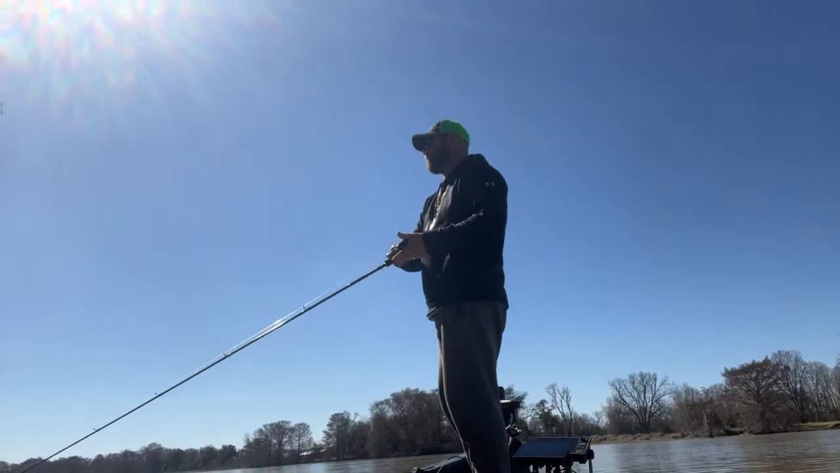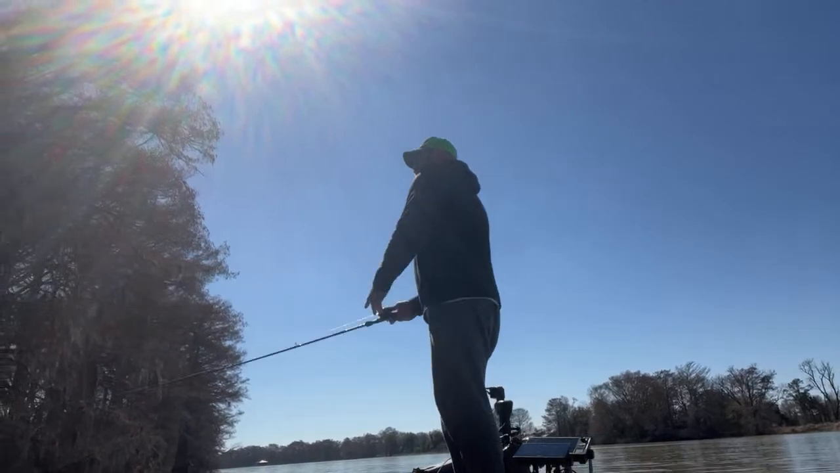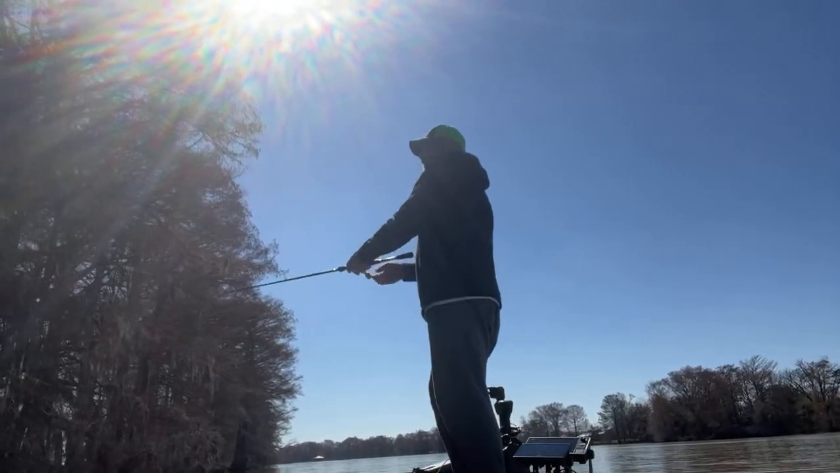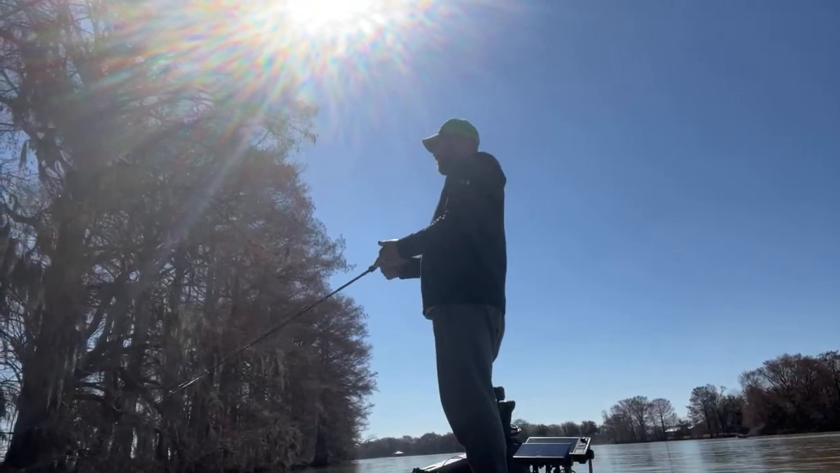We definitely ain't catching them right now, and it is not working out for me right now. But I'm gonna catch them. Might have to put on a daggum jig, and I hate a jig.